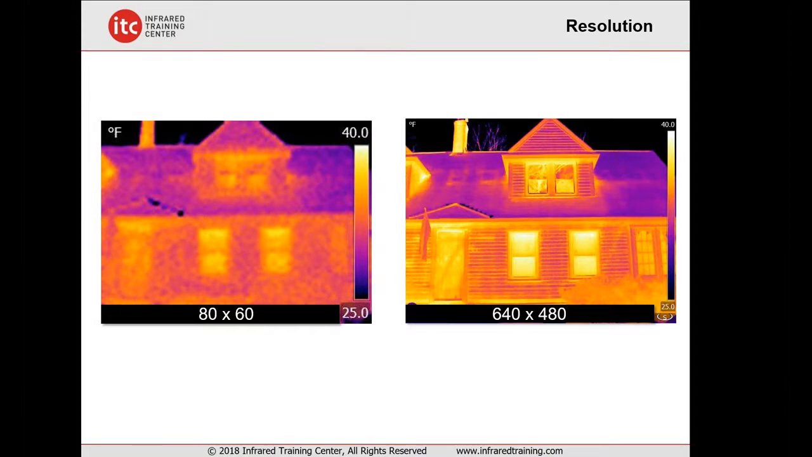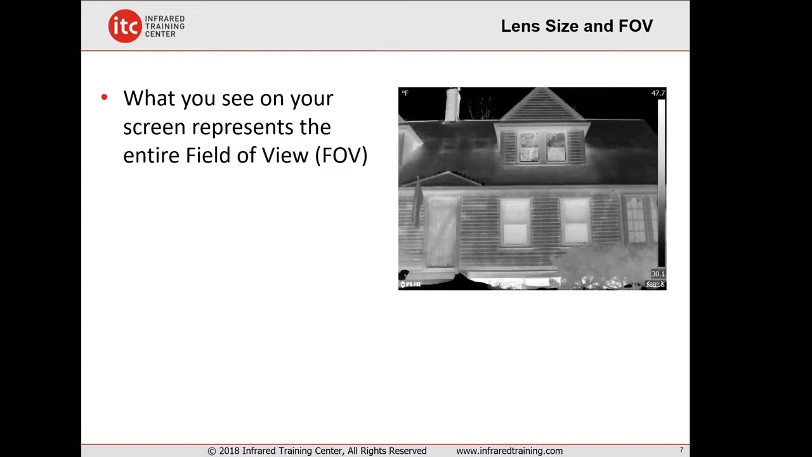Now, when it comes to how a thermal imager is spec'd out, most often the manufacturers list the detector size as the resolution of the camera. But detector size is only part of the resolution equation. We also have to consider lens size, and with that, what's known as the field of view. So the field of view is everything that is on your screen, that represents the entire view of everything you're seeing, and that's the acronym here, FOV.